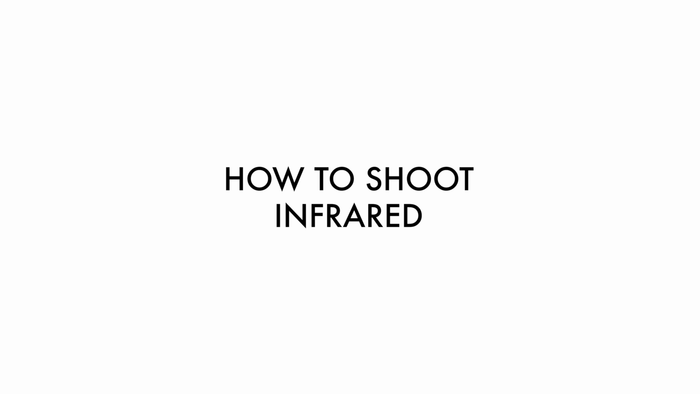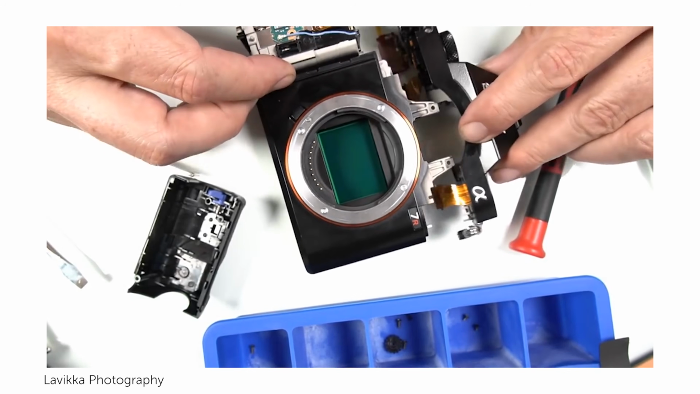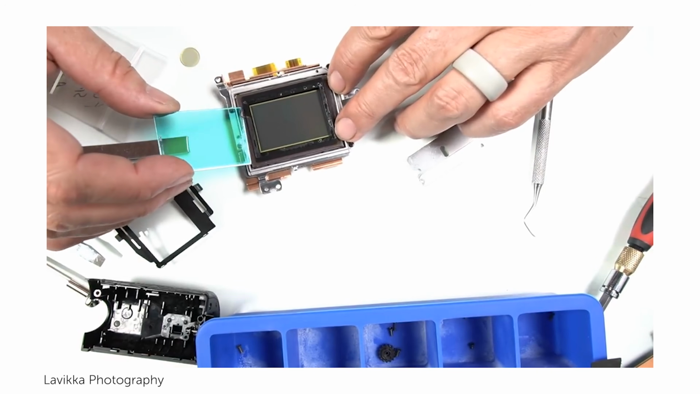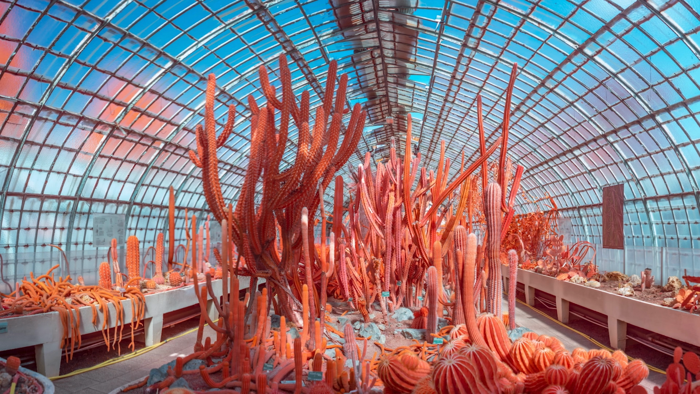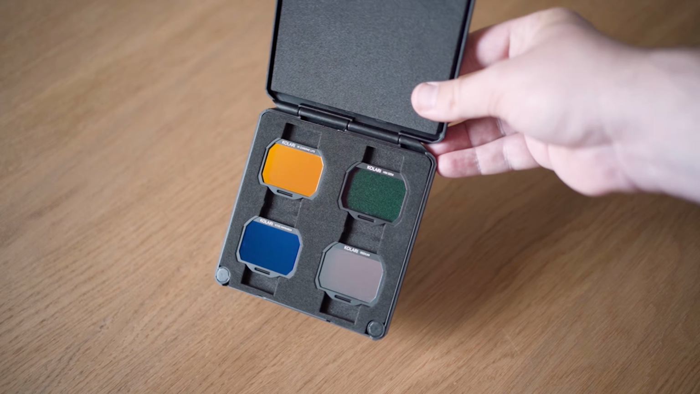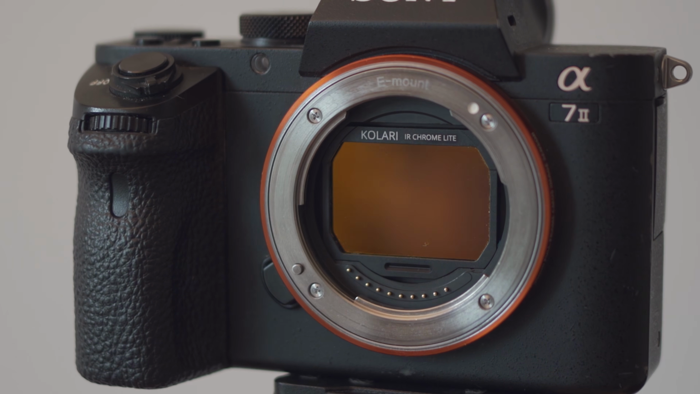So, how do you shoot in infrared? First, you need to modify your camera by removing the internal IR cut filter, making the camera sensitive to UV, visible, and IR light. This modification is turning your normal camera into a full-spectrum camera. All you need to do is to limit what the camera sees by placing the appropriate filter in front of the sensor.